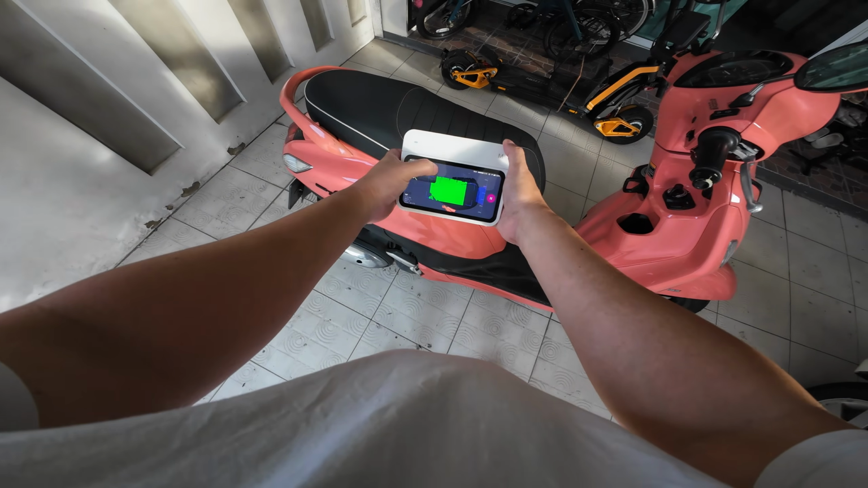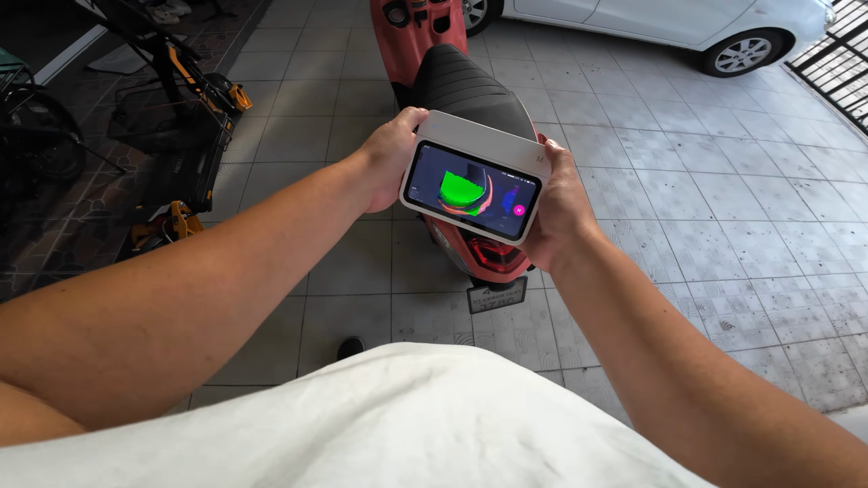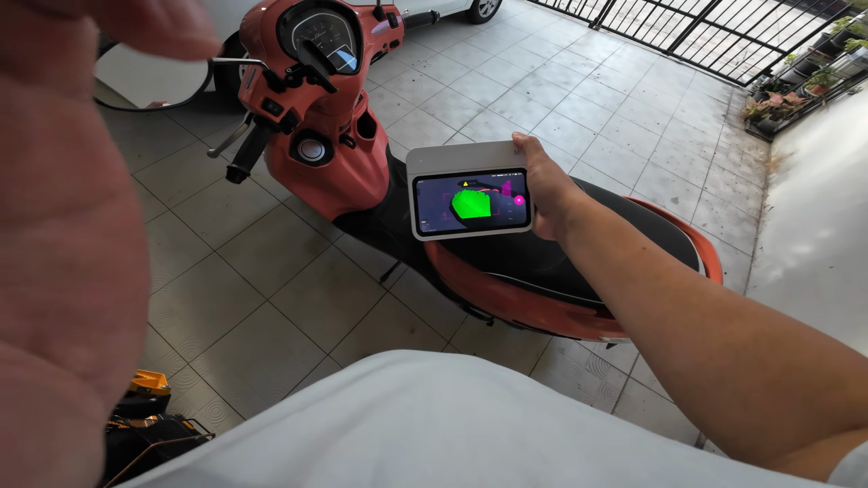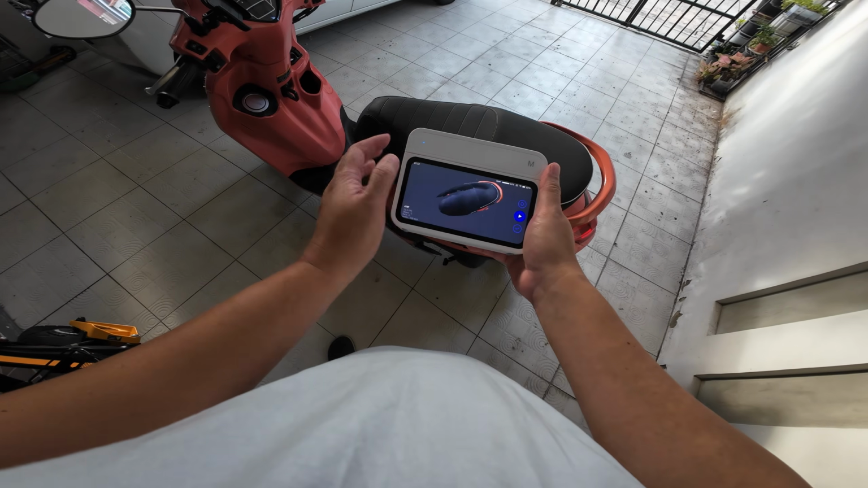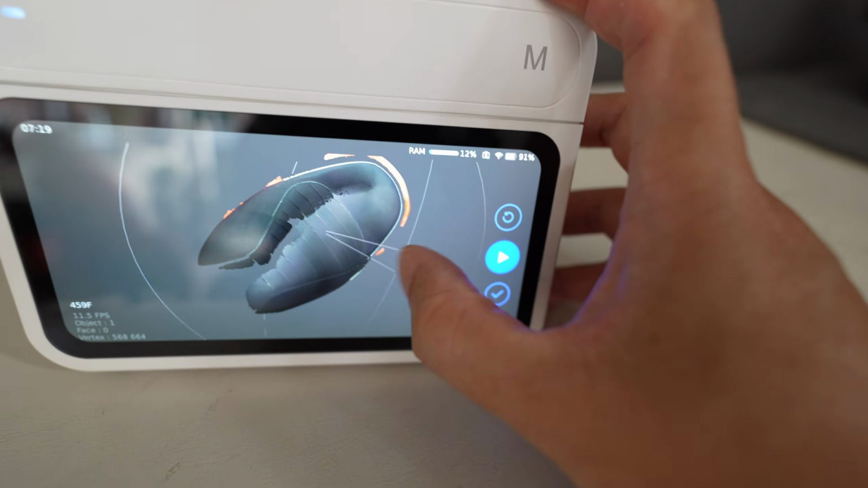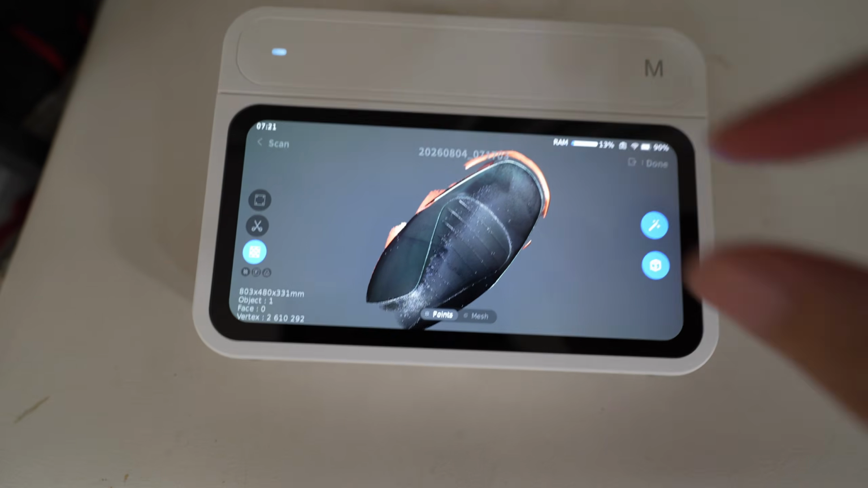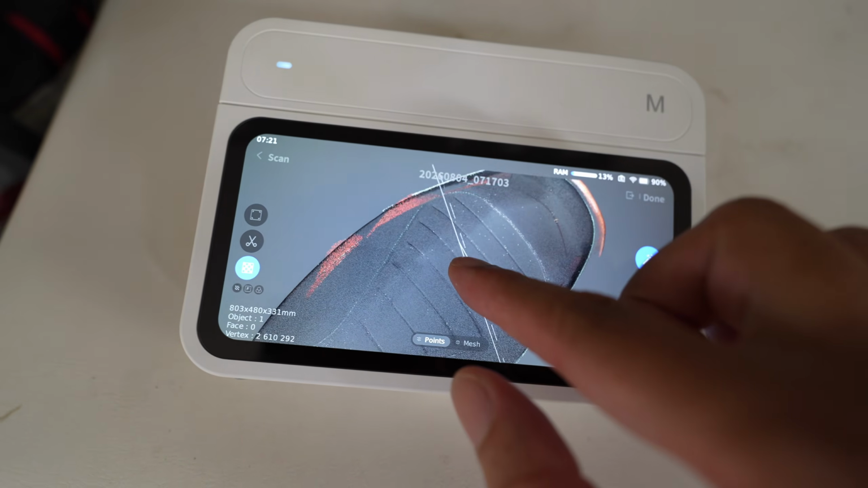I use the M module to scan this scooter seat. The tracking performance is good. Here I notice the start and end point don't align. The drifting error has occurred. On the preview screen, the drifting is quite large. When I tap the process data, the software corrects the error and seamlessly realigns the start and end points.